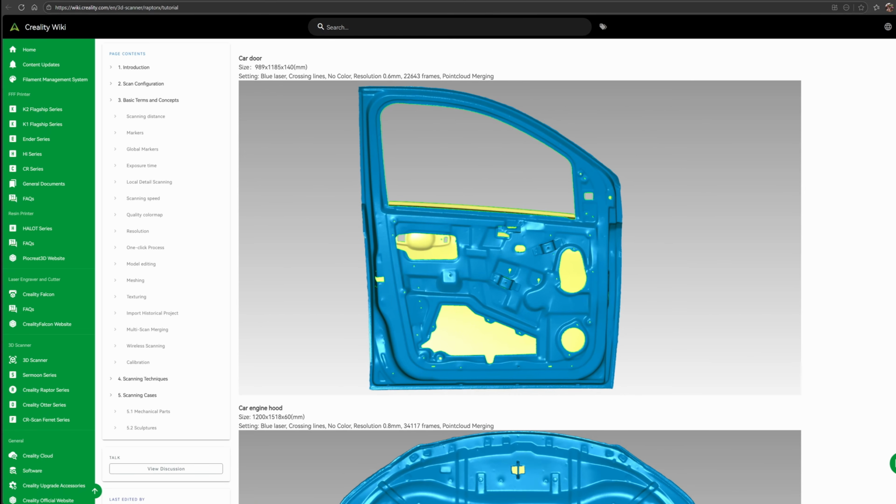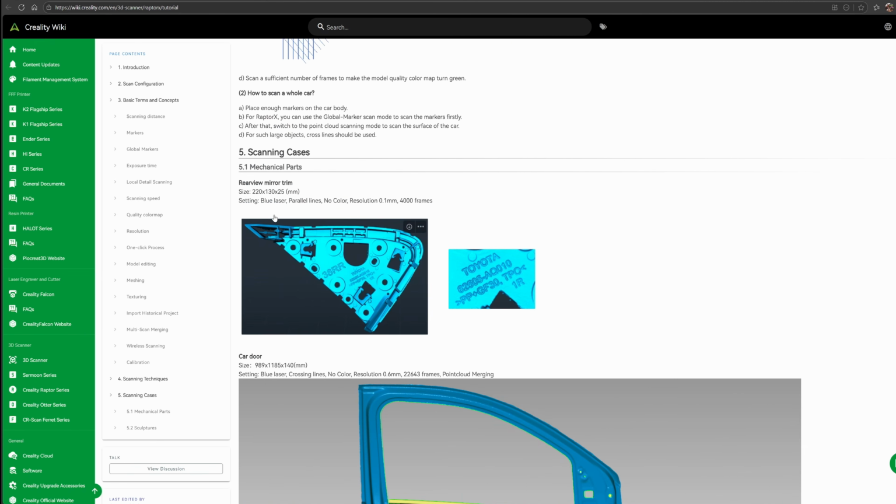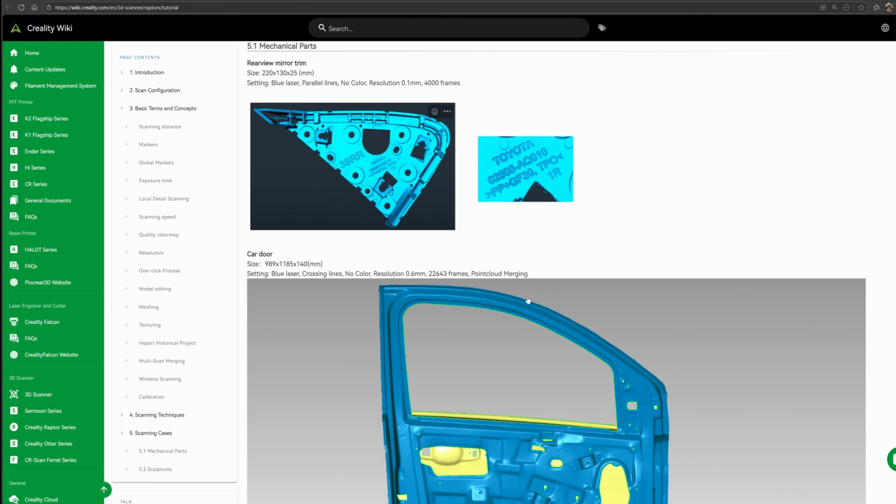Okay, and if you want a reference for which resolution you need to use for the size of the object, I recommend that you go to this wiki page, wiki.creality.com. Look for the Raptor X tutorial. At the bottom of this article, they will place sample objects with the recommended resolution. You can use this as a guideline.